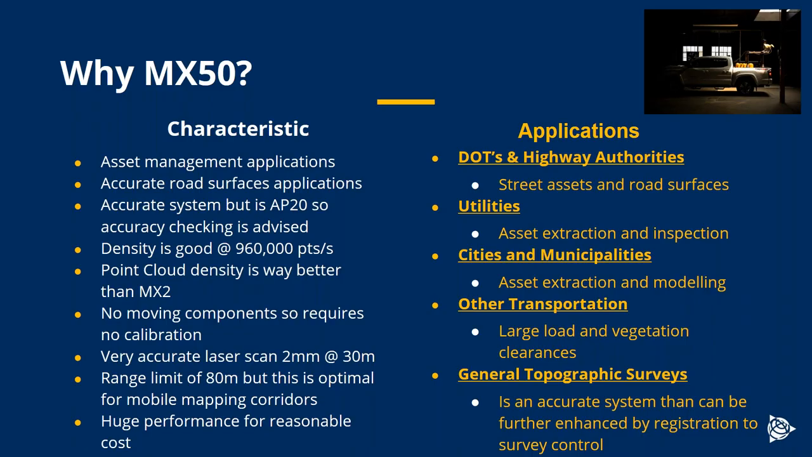So some of the characteristics and applications of the MX50, I mentioned to you things like the measurement rate and the scan speed. What does that actually mean? It means that we're collecting a little bit less than a million points per second.